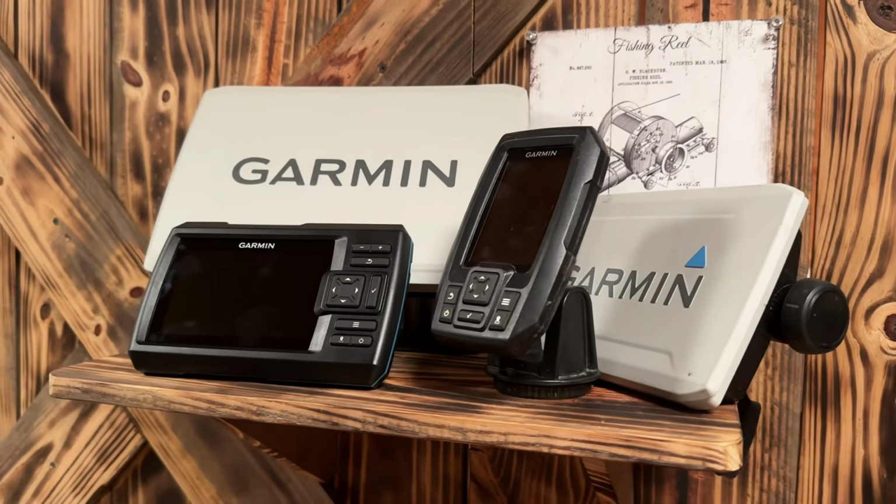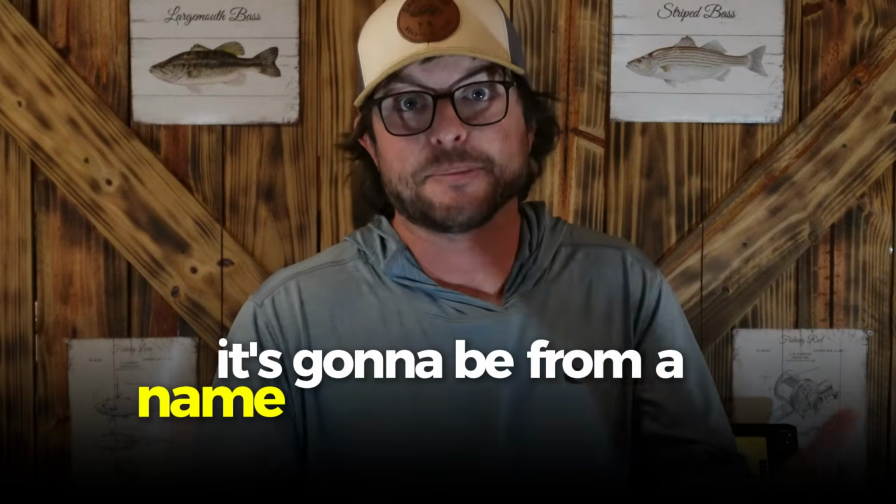Garmin is one of the leading fish finder brands, and I've had very few issues with several of their products that I've used over the years. And so if I'm gonna spend $1,000 on a fish finder, it's gonna be from a name brand like Garmin.